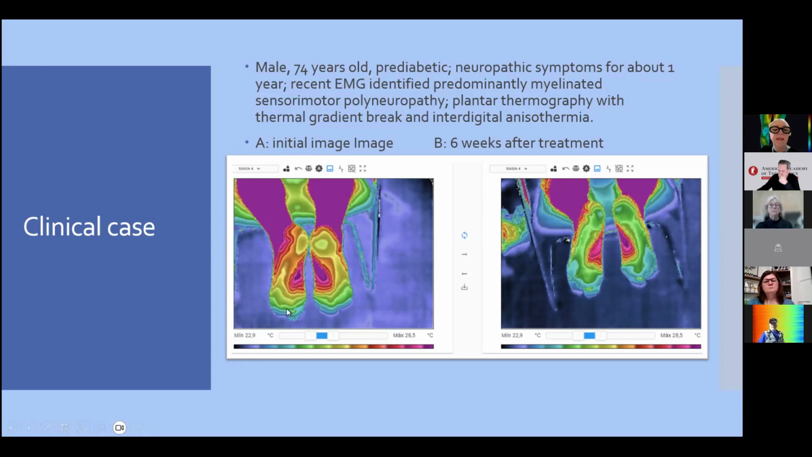This image is more chaotic in terms of thermoregulatory situation. And 6 weeks after treatment, this person has a more regular thermoregulation. So we have improvement in C fibers.